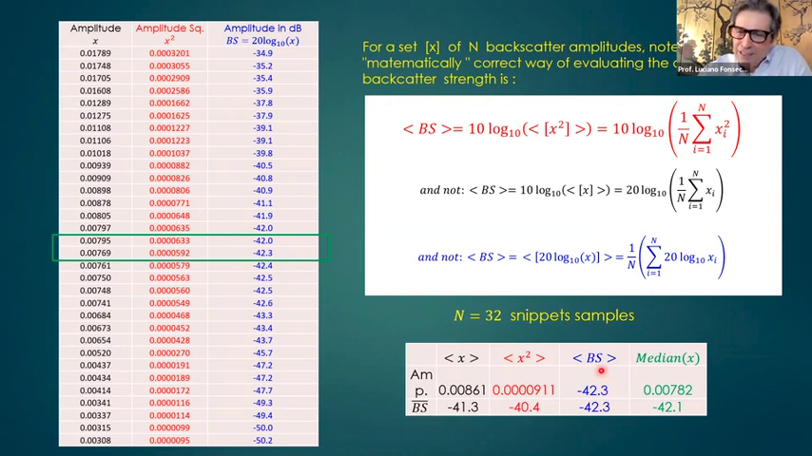If you average the dBs, it will be minus 42, and so on. So just by choosing a way of calculating the backscatter, you can make errors of 2 dB or more. So this is serious.